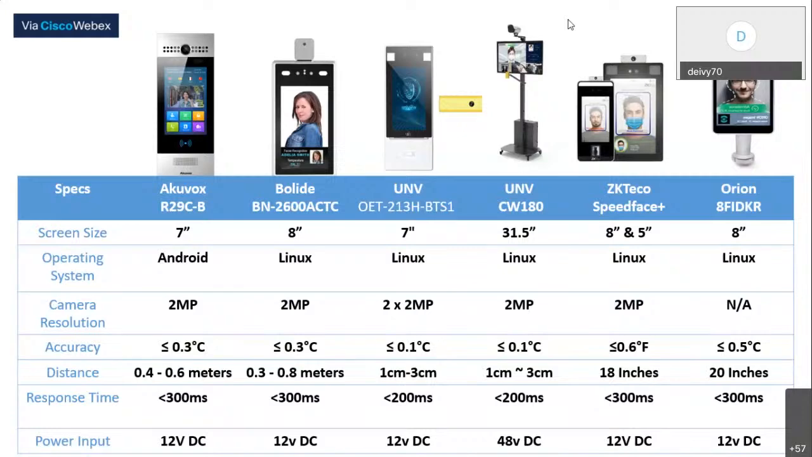How many of these devices can you have on one system? Say I have 5 doors with access control, and I want the same database on them. Oh, so you wouldn't actually have one central database. You would have a central management program.